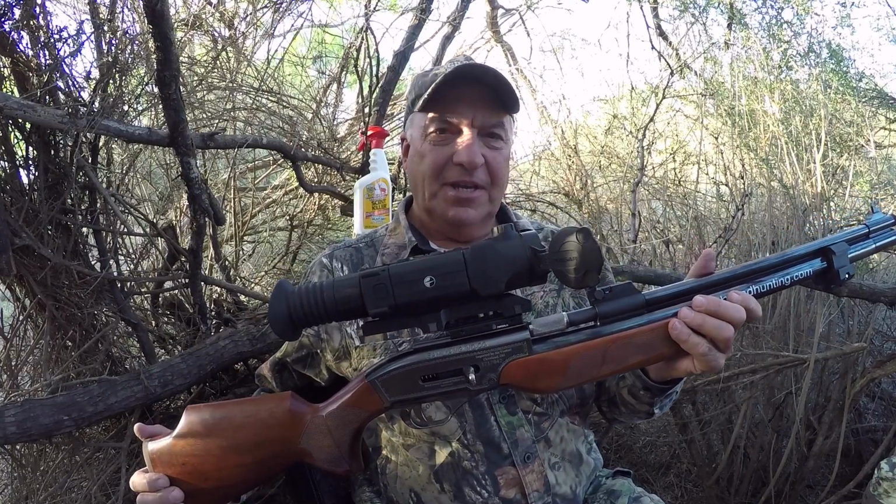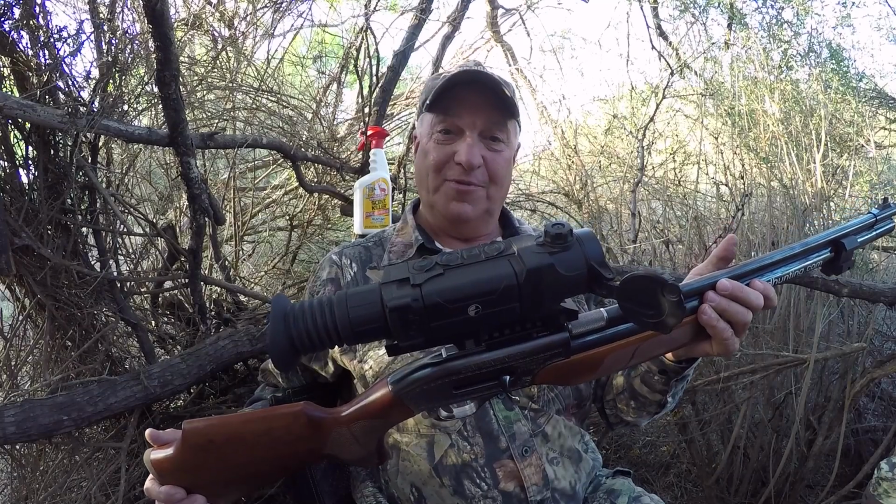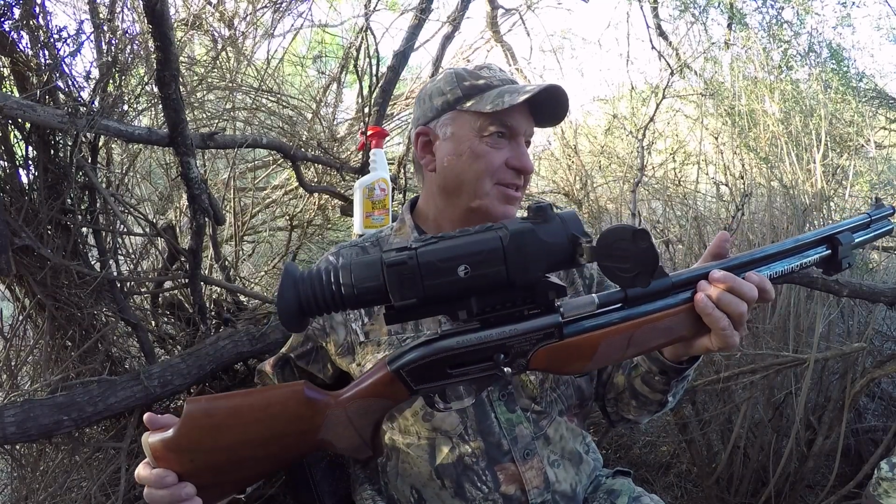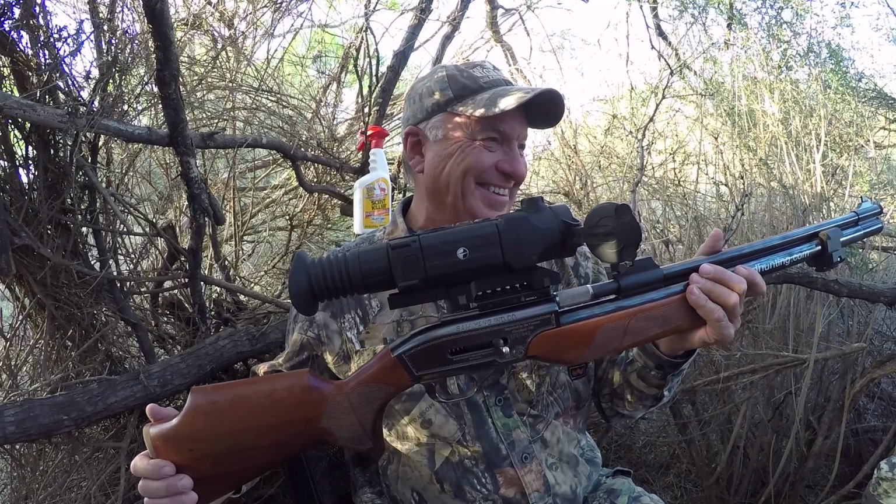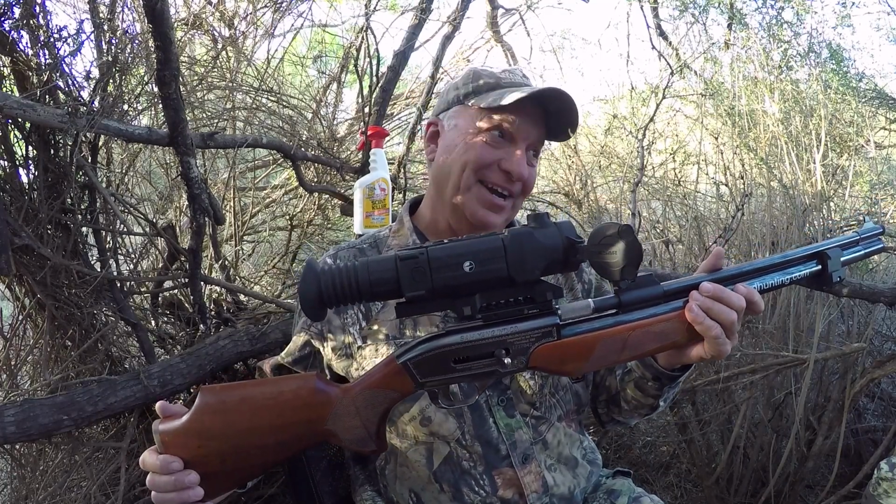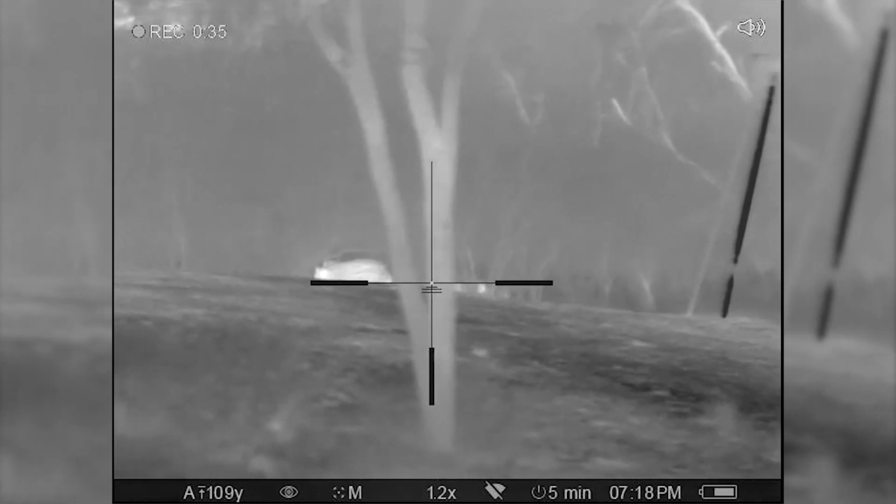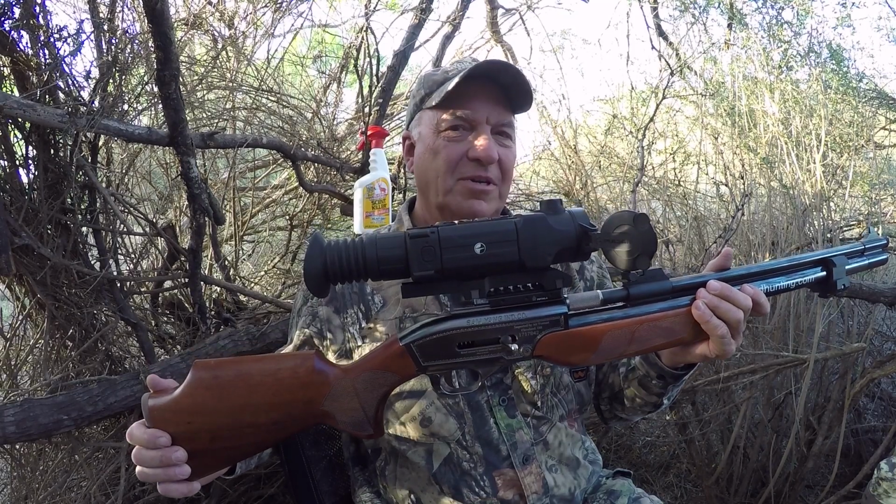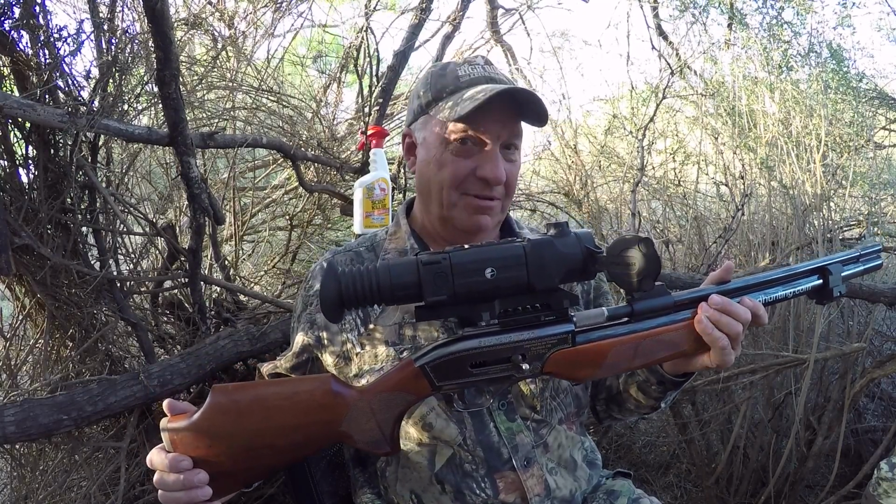Unlike probably anything you've ever seen, it is an air rifle, 9mm, .357 caliber, and it is topped off with a Pulsar Trail rifle scope. Although it's daytime right now, we got really good video out of the scope as well as on the big camera. It works just as well at night. We're going to give it a minute and we'll go show you what a Hill Country hog looks like.